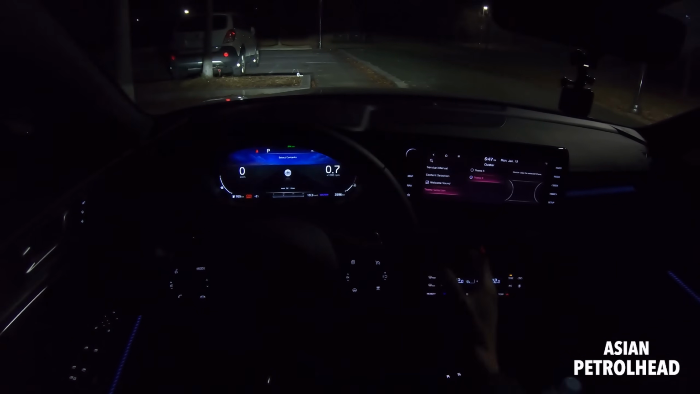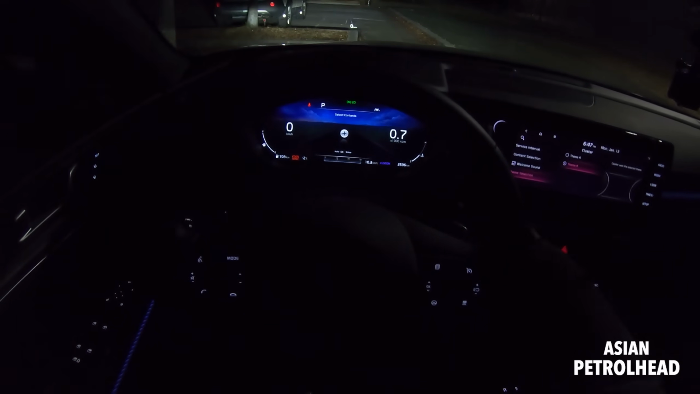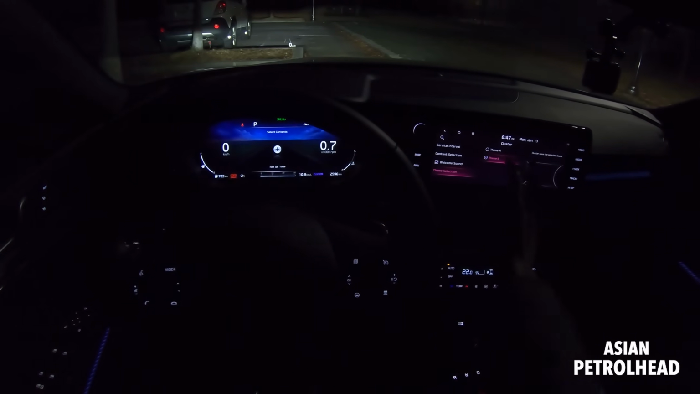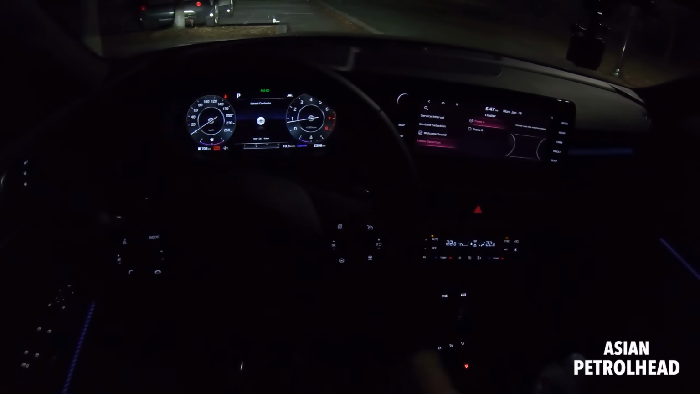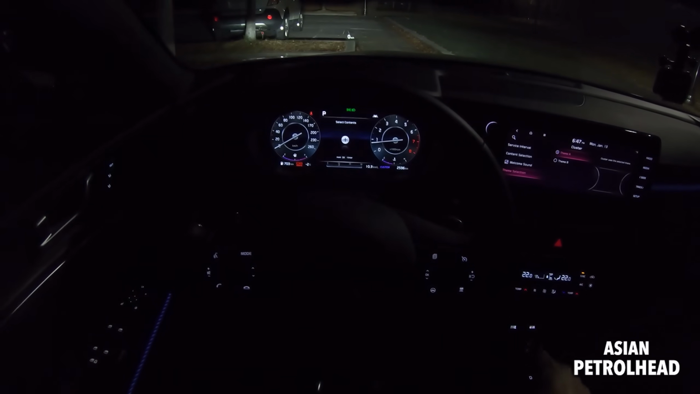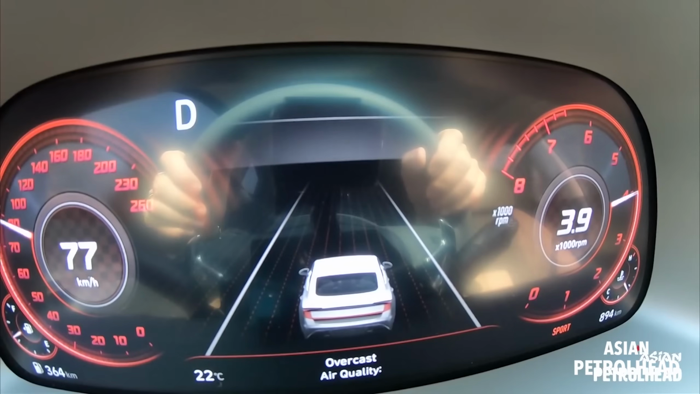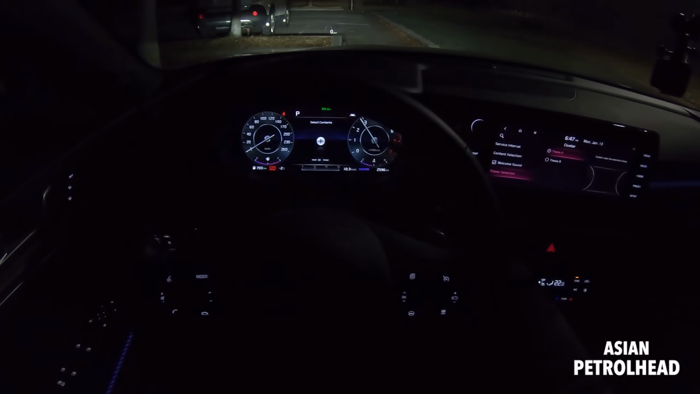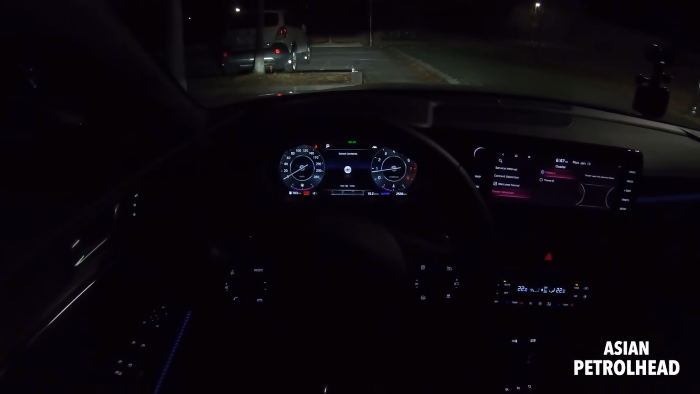So guys, let me know, do you like theme A or theme B? At first I thought it was a fresh idea, but some of my colleagues say it looks a little bit childish, and I do kind of agree. I like it better with the analog gauges, and I'm glad that, while the Hyundai Sonata made it counterclockwise for the RPM gauge, Kia used the right way, clockwise. So that's very nice.